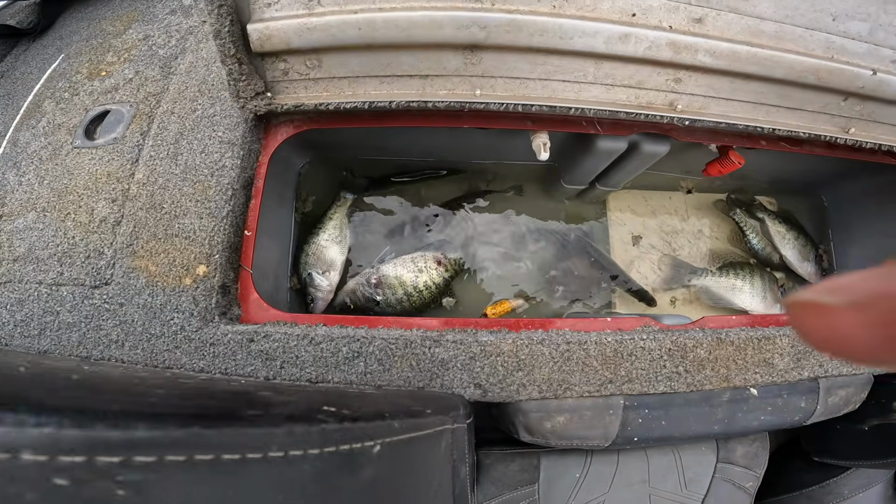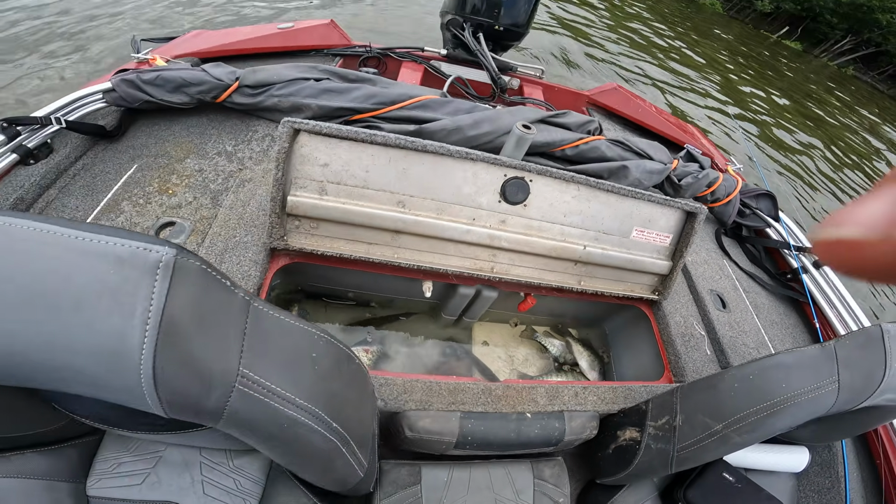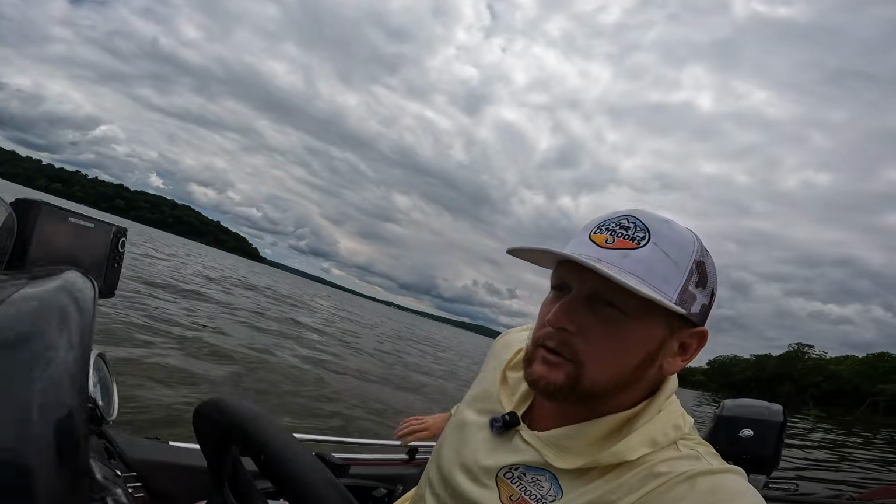Well, I had a pretty good little day. I got 1, 2, 3, 4, 5, 6, 7, 8 crappie. Probably caught 20, but I threw a bunch back. I didn't keep a whole bunch of them, so I'm gonna go cook one now. I'm hungry.